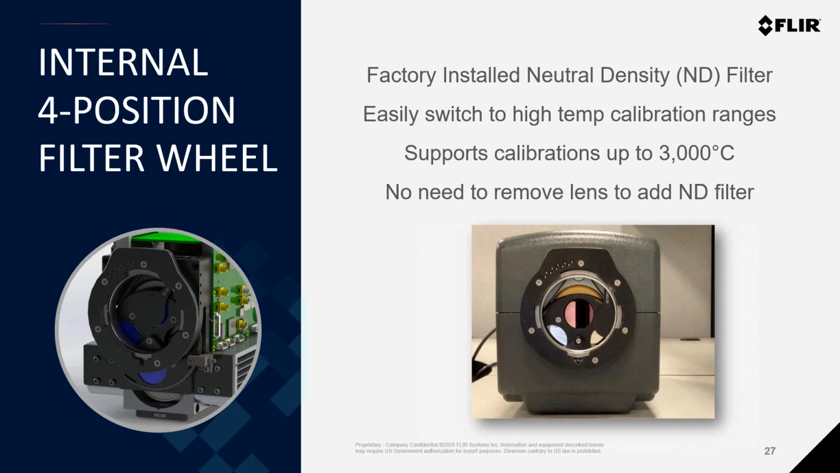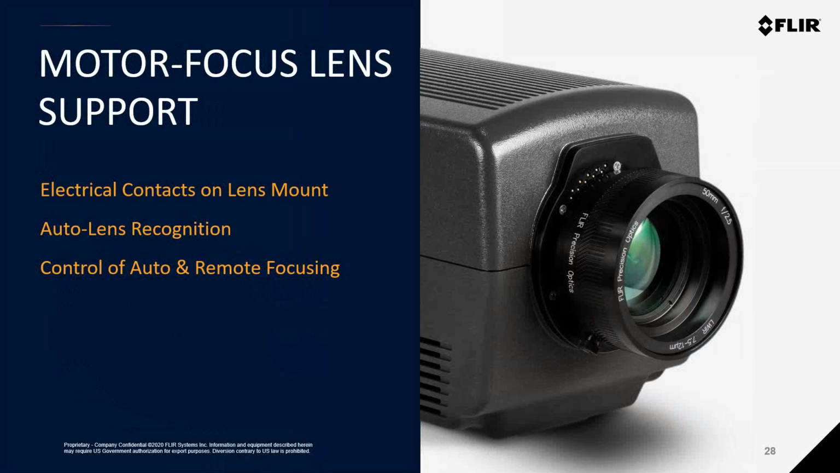One item to note, however, is that due to the compact design of the A8580, as you can kind of see there, the filters are actually installed in the wheel at the factory, and they can't be swapped out in the field like the FLIR X series cameras' filters can. So the filters, again, need to be installed at the factory or by FLIR service at the same time any of the high temperature calibrations are performed on the camera. So it's a little bit different variation from our X series camera models, just to be aware of.